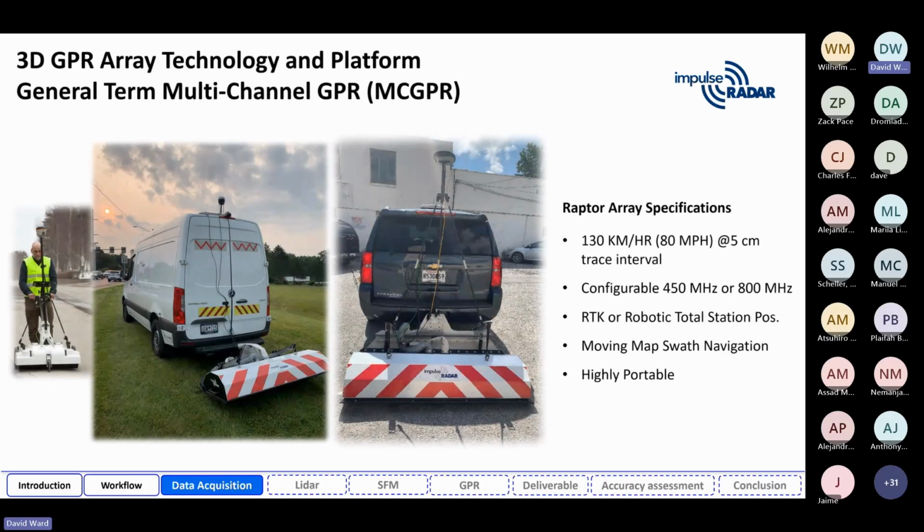When you get into our tech, for those on the call that may not be familiar, we have the Raptor array. It really has been a game changer for mapping large areas and small. We have several customers now globally, and the concept is that we can hook this up to any vehicle. We can collect data at highway speeds, or we can use a push cart for smaller areas, but the efficiency is unmatched.